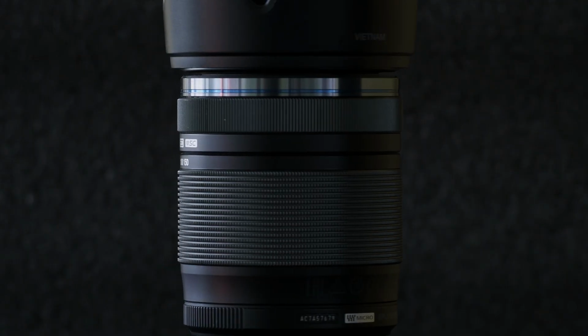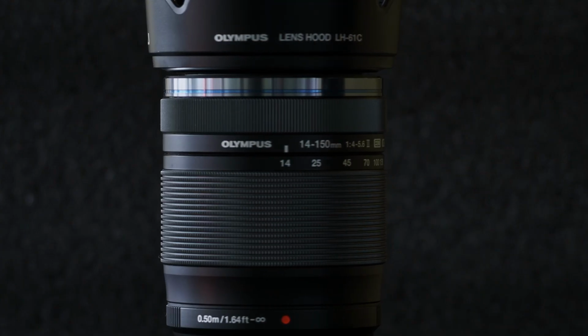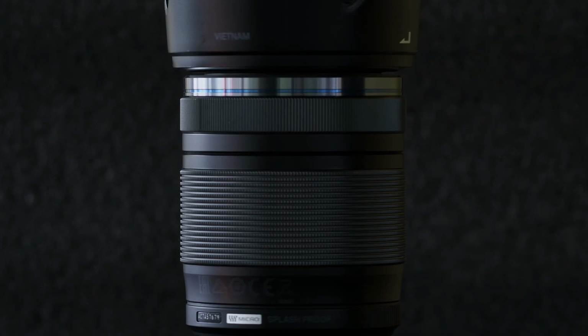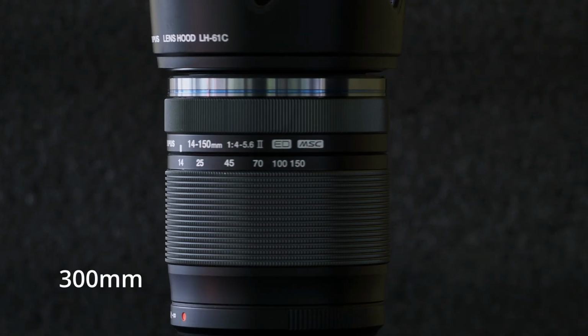The next lens was the biggest surprise in my testing. The 14-150 f3.5 to 5.6 Mark II from Olympus is a super zoom lens that I didn't expect to work very well. It's very modern, there's a lot of glass in it. I was really surprised at how good this lens ended up being. The lens covers everything from a full frame wide angle equivalent of 28 millimeters to a full frame equivalent of 300 millimeters on the long end, making it a really versatile lens.